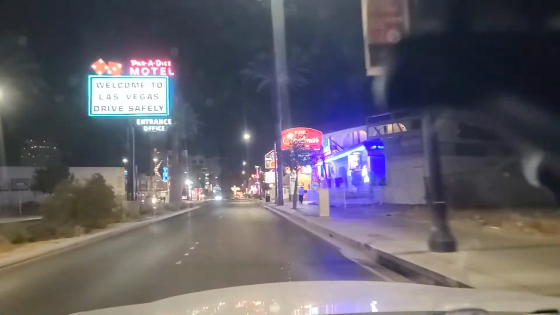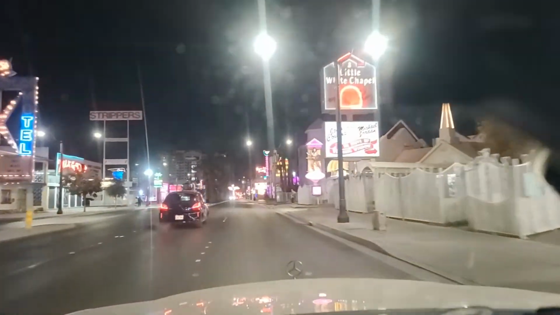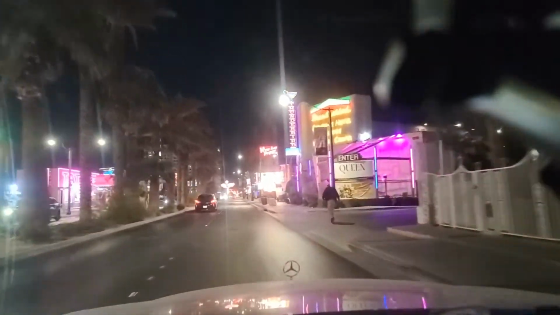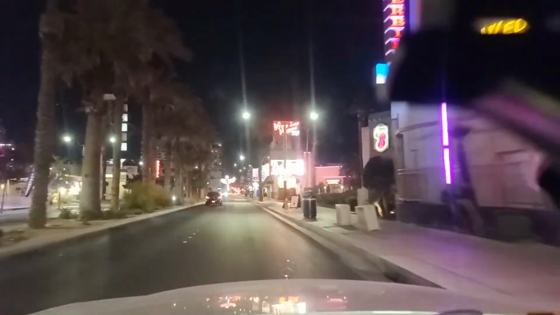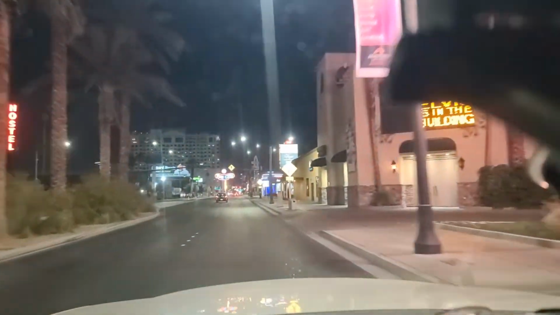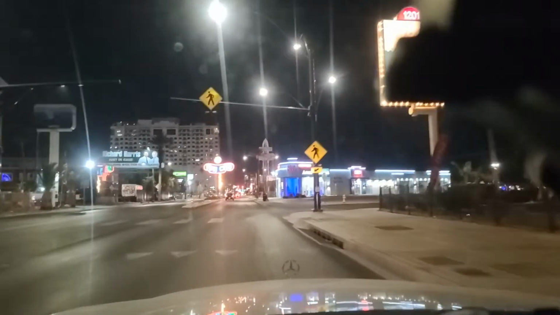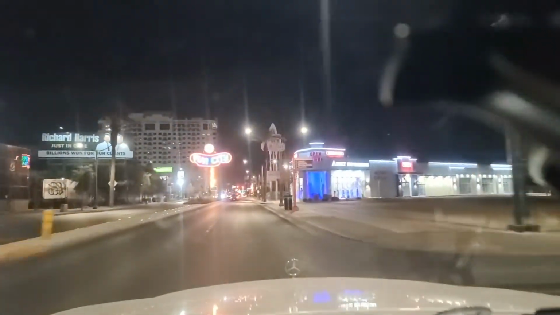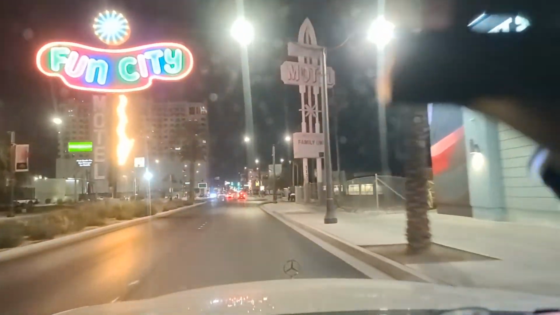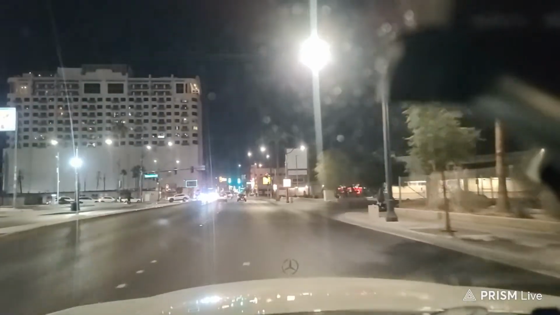Paradise Motel. Hotel Shalimar, a little Whitechapel there. Viva Las Vegas. If you wanted to walk, say, between the Strip and Fremont Street, this is what you would be walking through, this area here. And so you can judge just from this video and decide for yourself whether you'd like to do that. Fun City Motel. So these are all signs in the median from days gone by, places that have since closed, but they kept the signs.